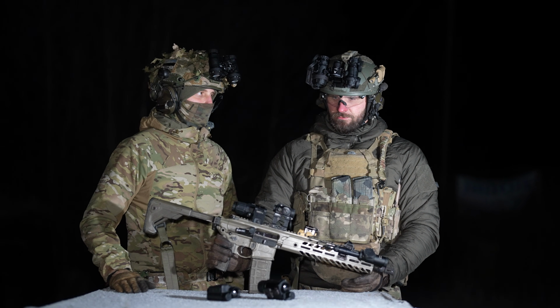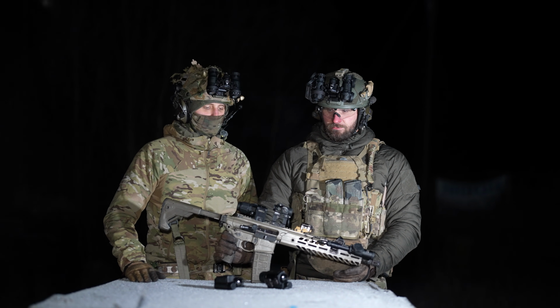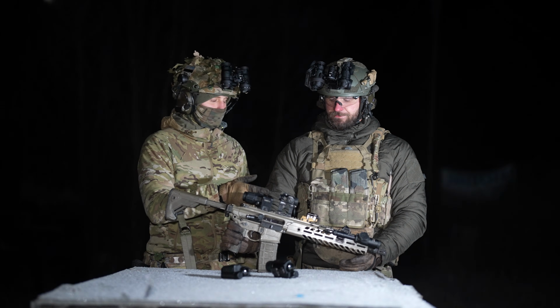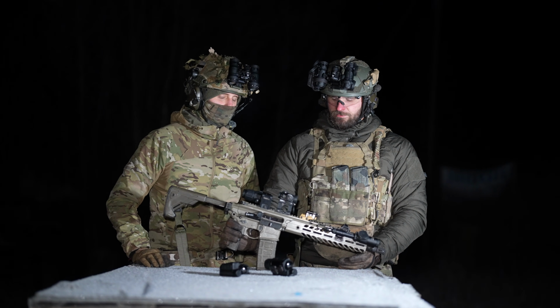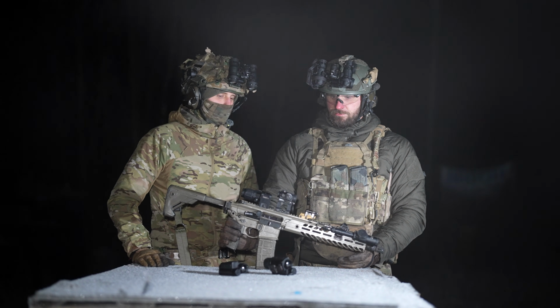I don't know how they managed to squeeze so much out of it, but 10,000 hours and more of runtime. I think this is even 50,000. That's insane. So you have massive battery life. You pretty much do not have to change the battery.